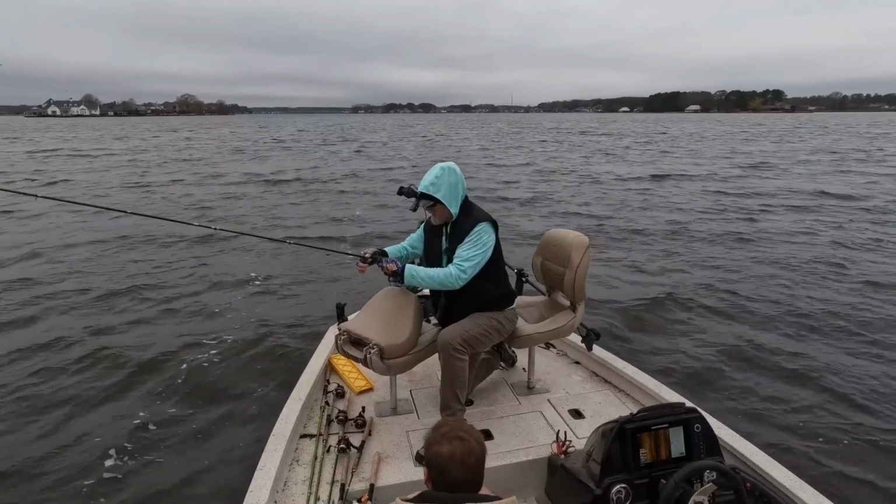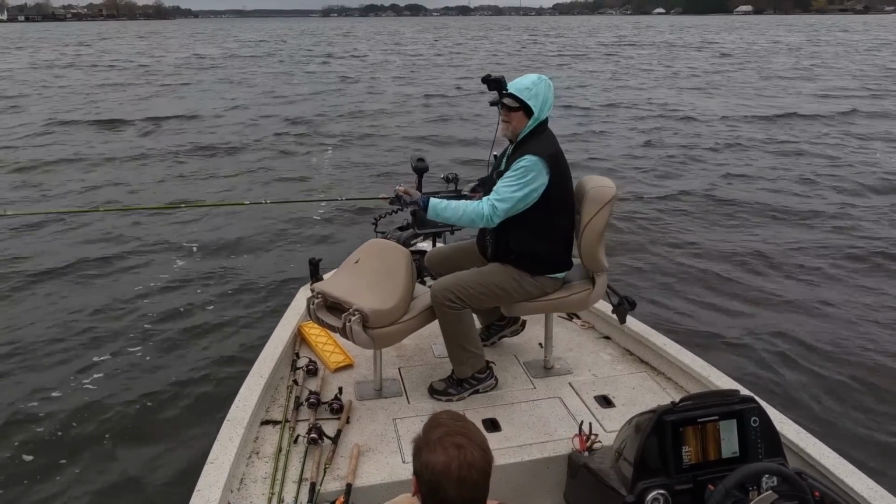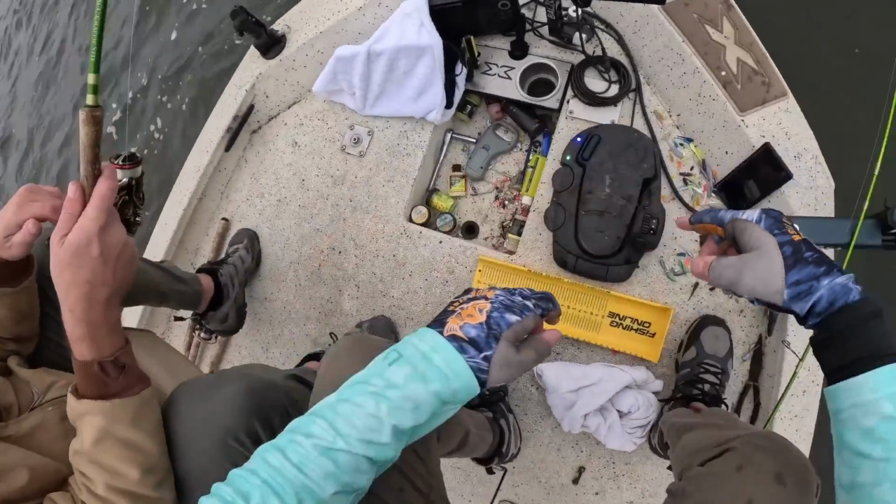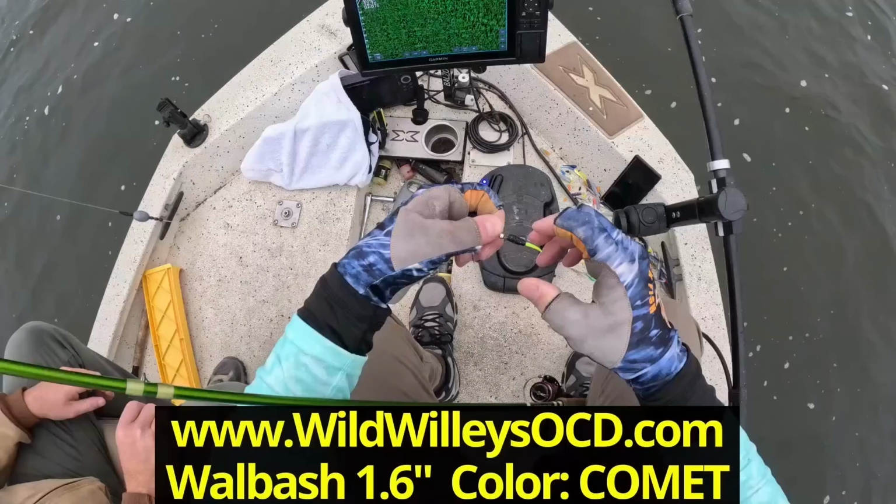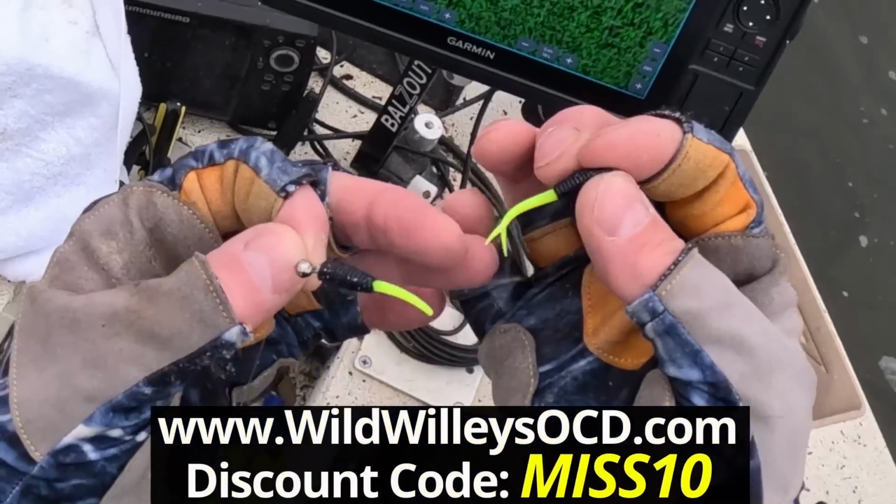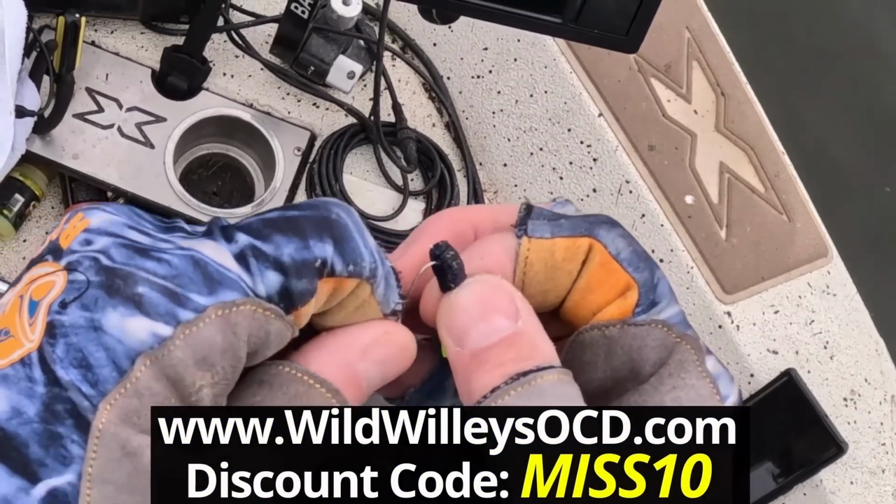I'm telling you, these fish are on fire. This is the rod. It's doing all the magic. And it's got your name on it. Man, this is a good day because I finally got my stepson, Claire Coleman, to go fishing with me. Everybody say hello to Claire. And this lure, it's only 1.6 inches long, but that forked tail was too much, so I cut it off. This color combination, it's called Comet.